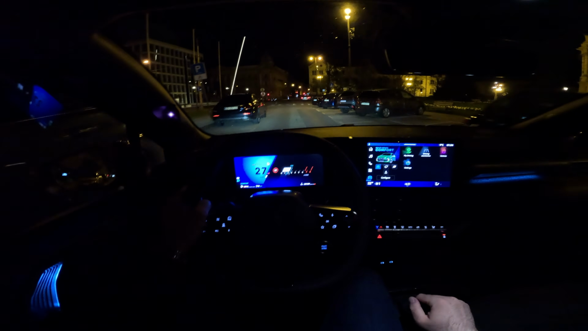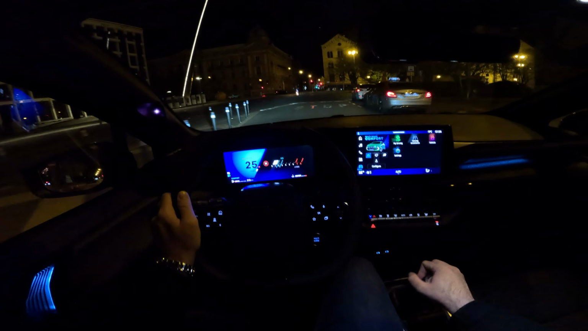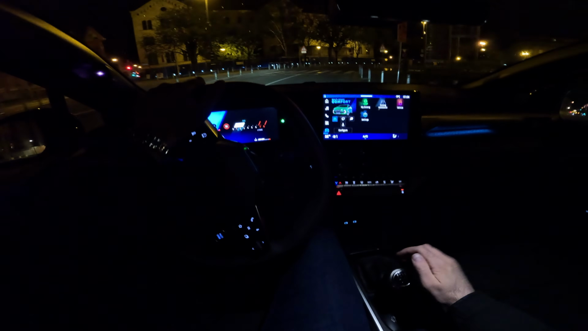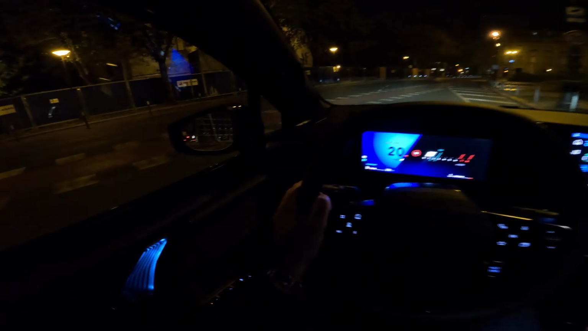And we are now in the city. Let's mention the numbers for this particular model. So 0 to 100 kilometers per hour in 10.1 seconds, while the top speed is 180 kilometers per hour. And it's really a pleasure to drive a manual. The car is very fun to drive.